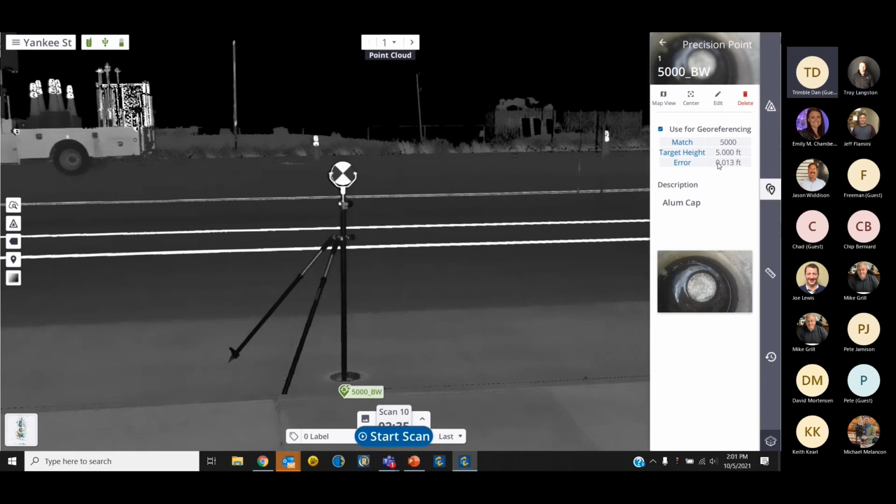So we can use the telescoping rod with the S-Series instrument, and we set that at 5 feet. And then in perspective software, right there, it added minus 5 feet, which brings us down to where it says 5,000 black and white. That's the label I use: point number followed by identifying it.